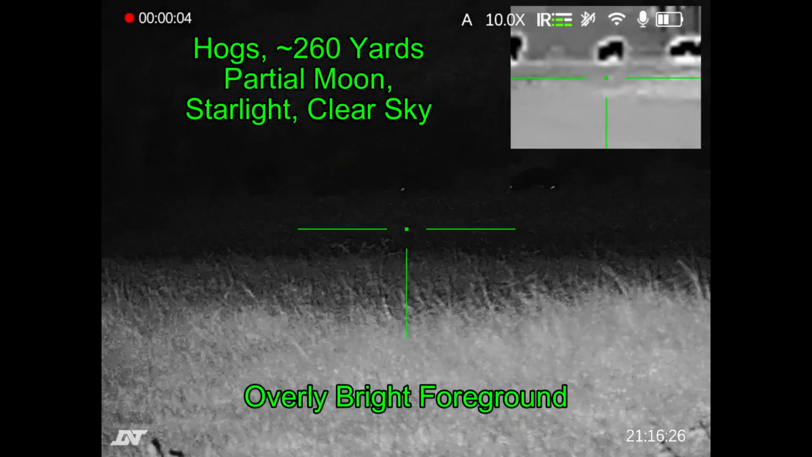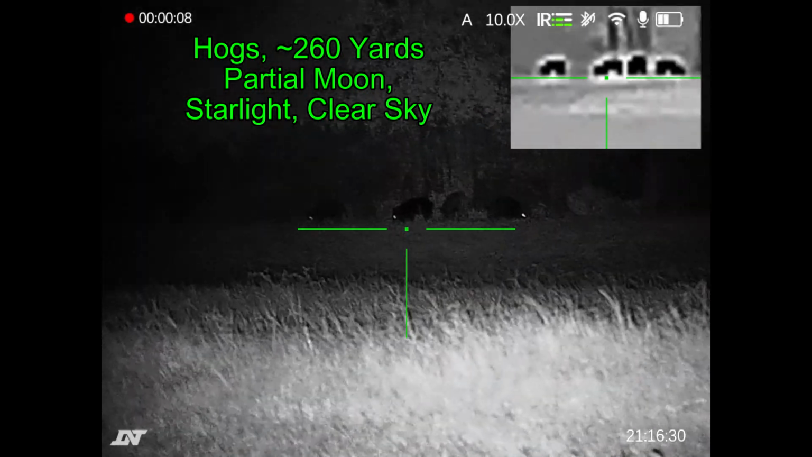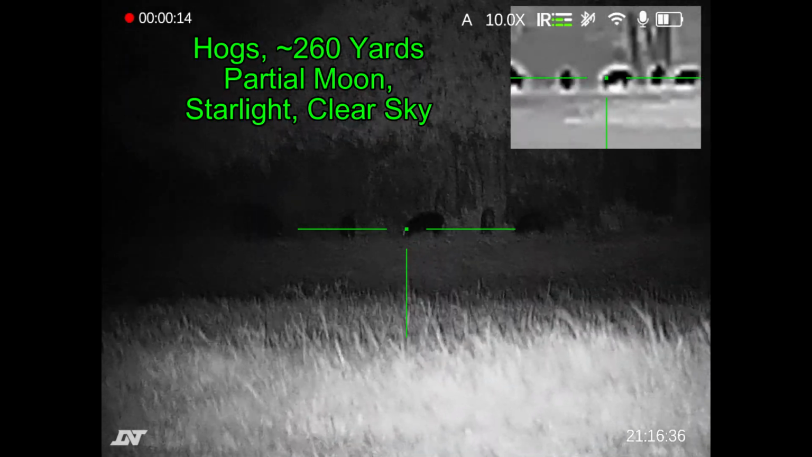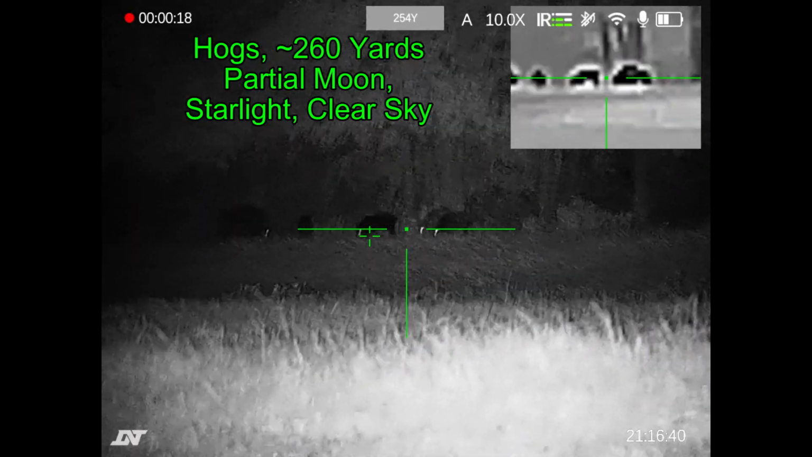Now here's an example of where the foreground is way over illuminated. I'm going to mitigate that problem by focusing the beam of the IR illuminator somewhat. And as you can see, the picture quality will improve as most of the beam, or more of the beam, is projected downrange instead of to the foreground.